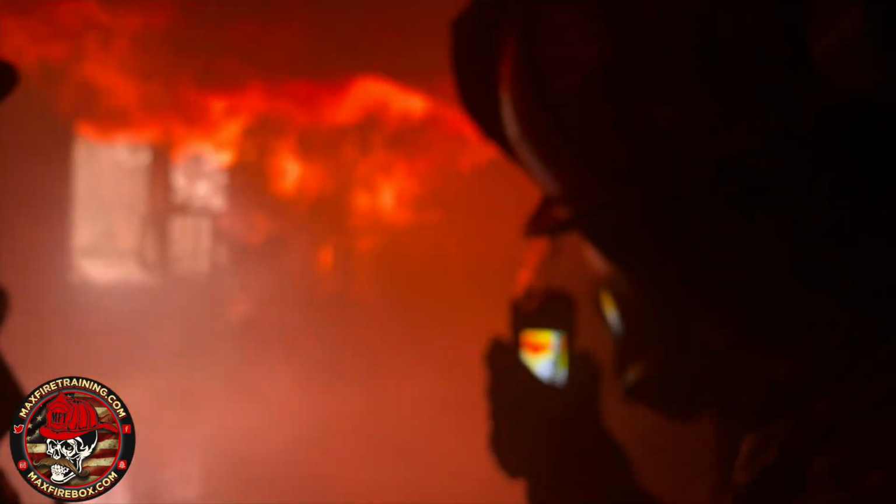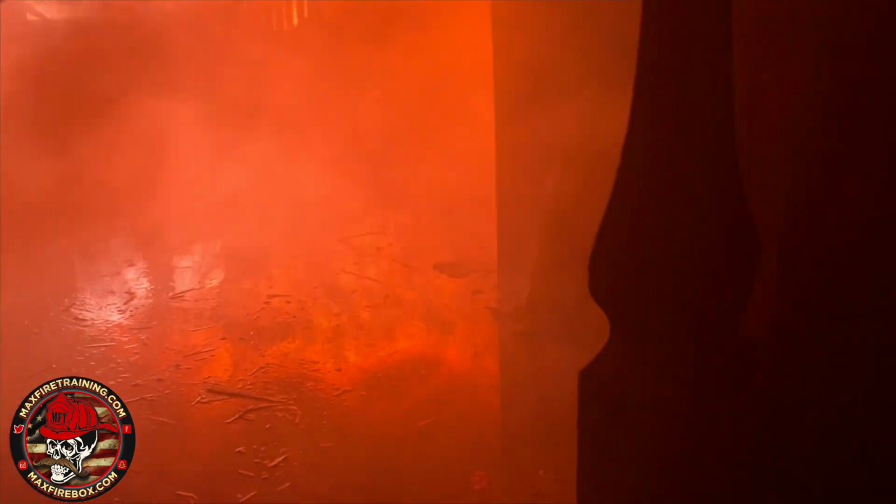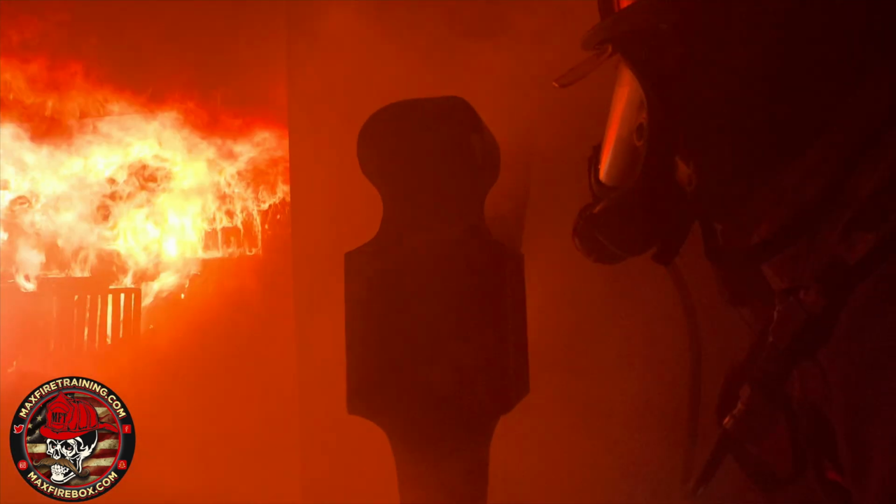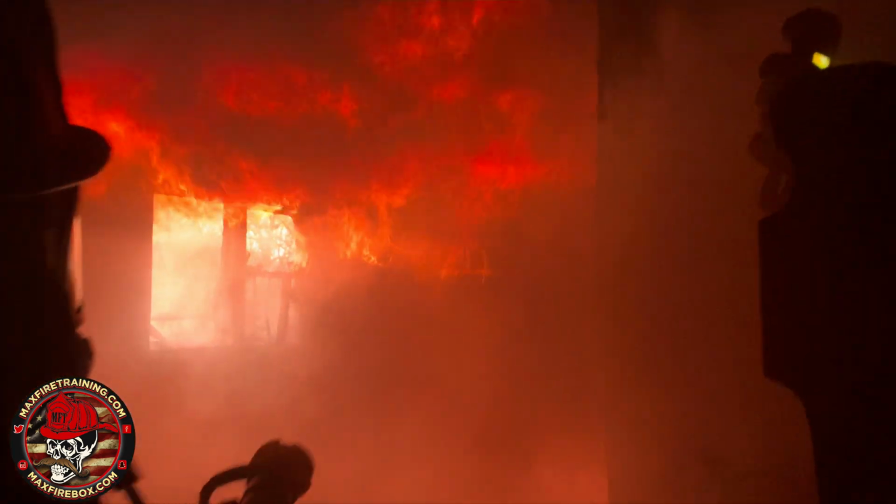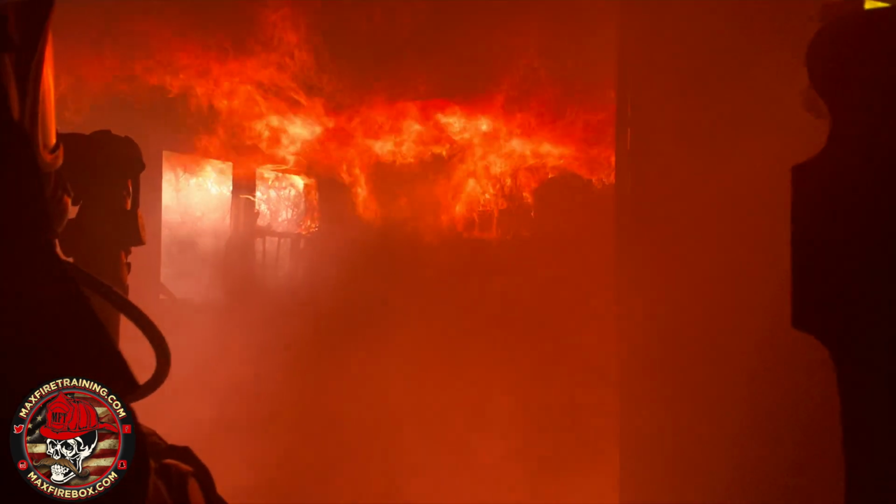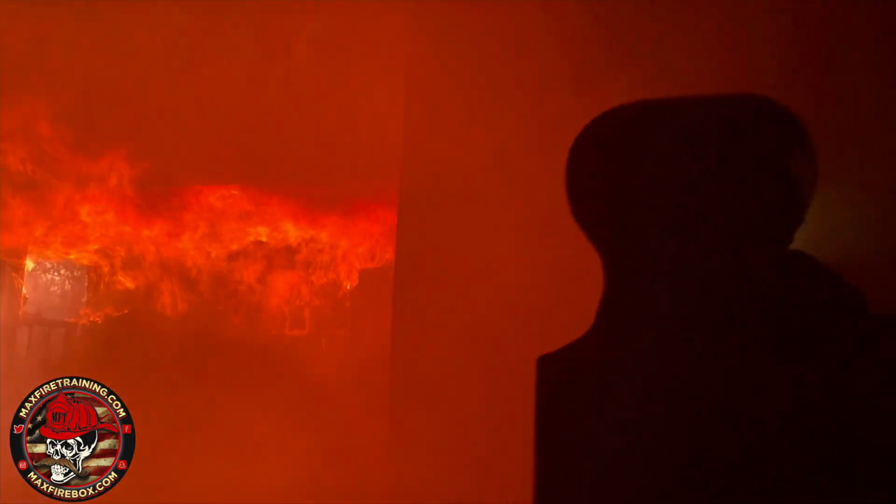Does it work like you want it to? See my camera compared to yours? Yeah. Hey, Brad, how's it look over the kitchen bathroom area? It's not too terrible. Okay. We're getting some heat up high, but we're getting some rollover down the hallway. You're right. Good.